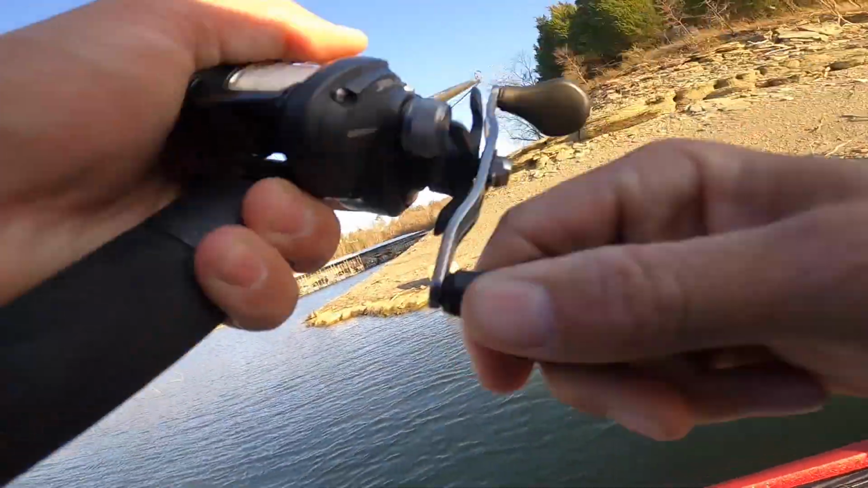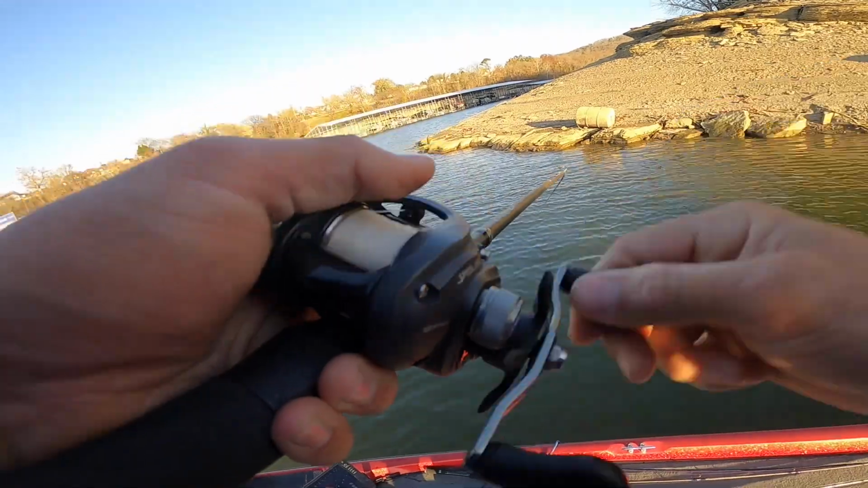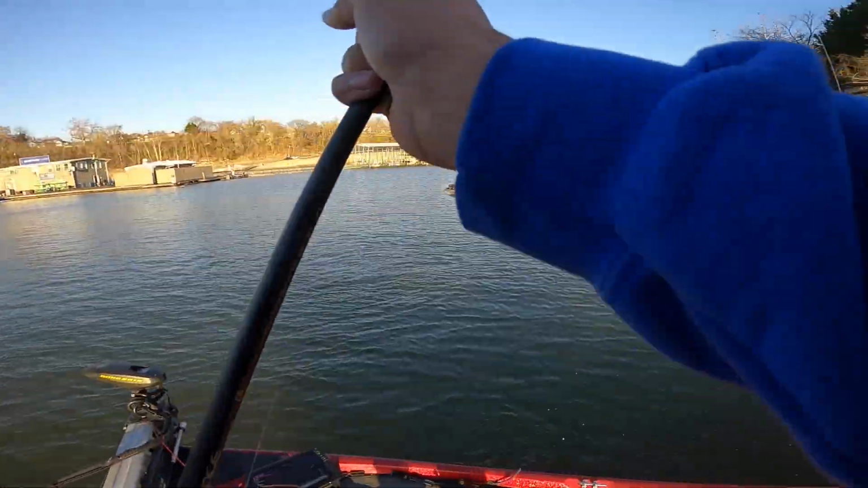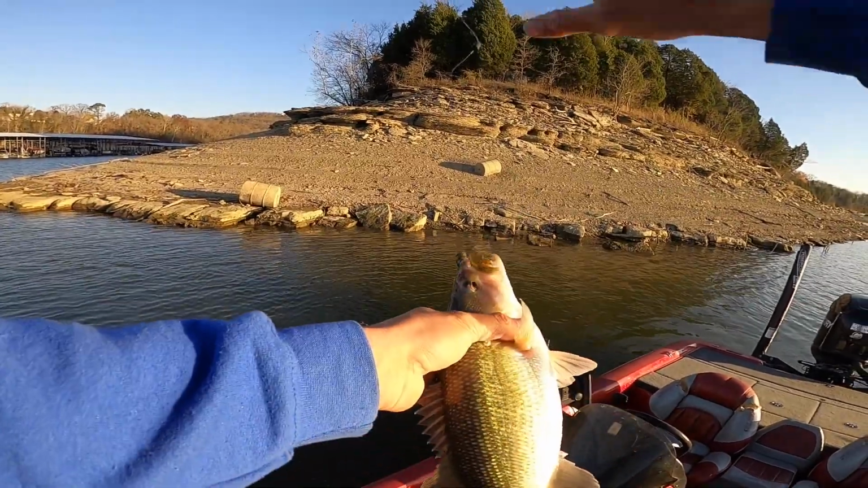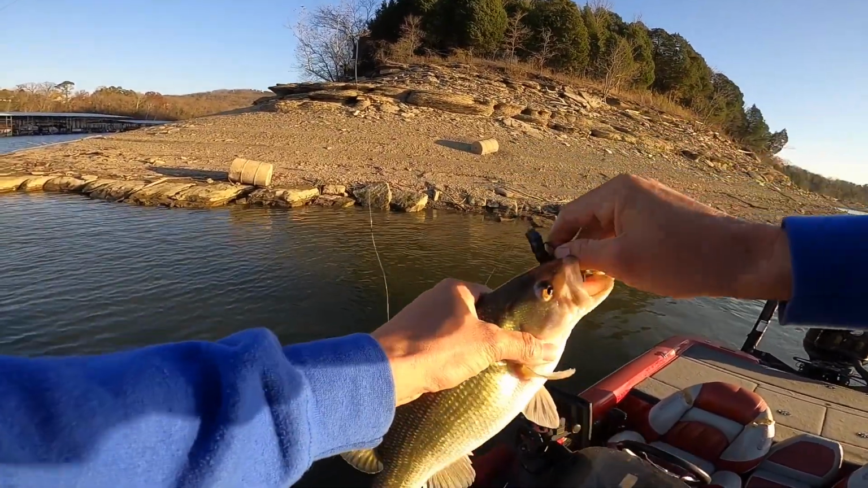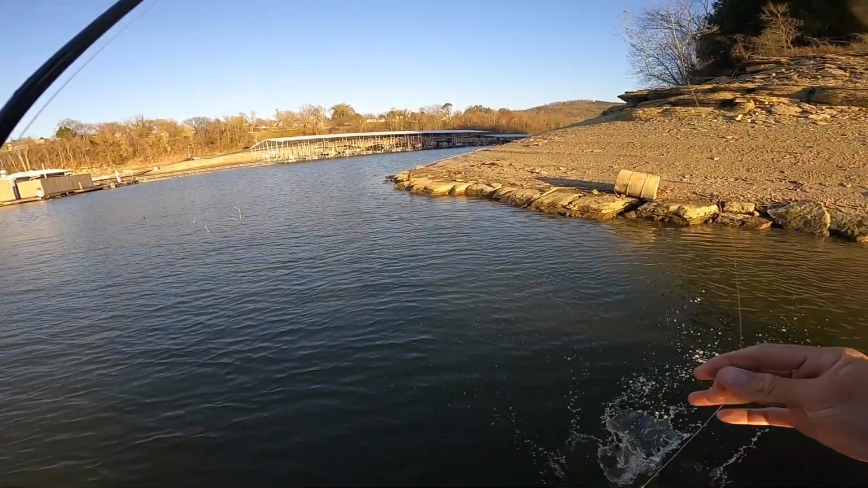There he is. Right in this brush pile, guys. First cast in with the rage crawl. Yeah. Fat spot. Super toad spot. So fat, guys. Decent one though.